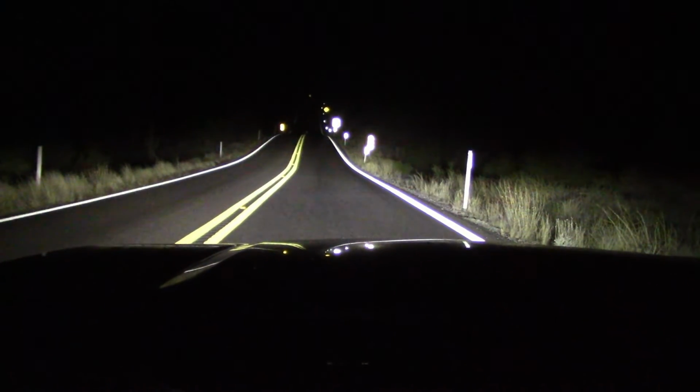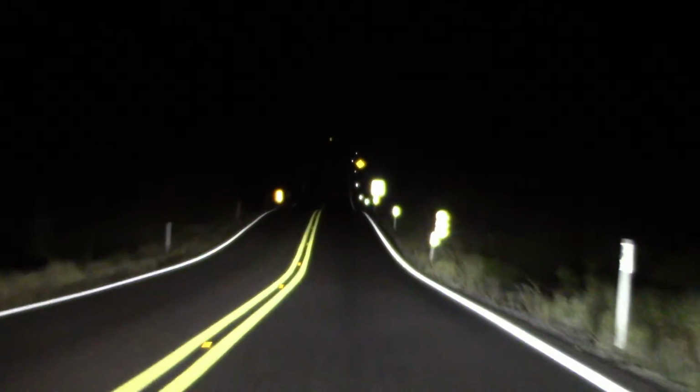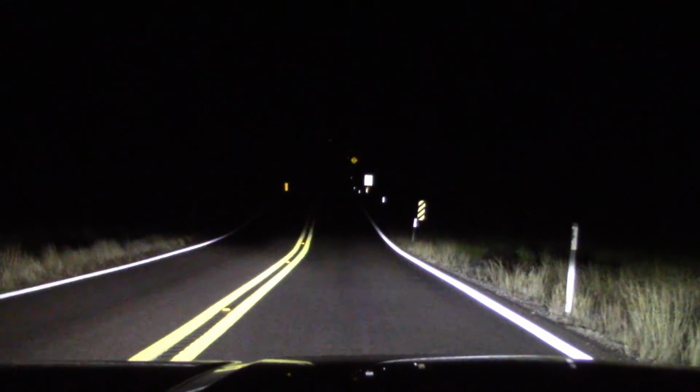Nearest part of the road I call the Big Dipper, and as you can see with the high beams I can see on top of the hill. Low beam, I'm blind. I don't know what's up there. It could be a deer for all I know.